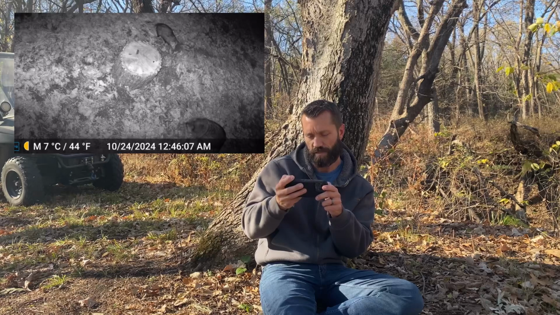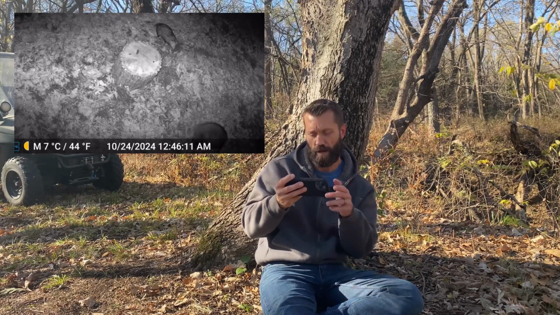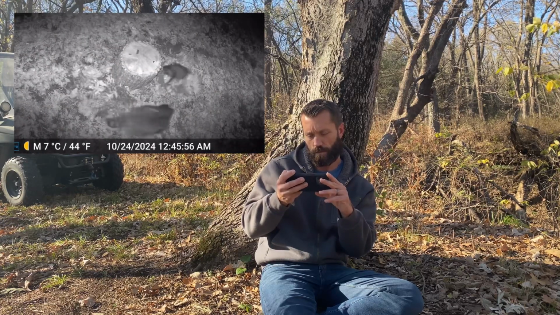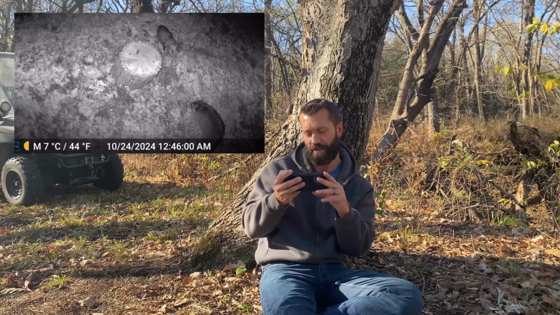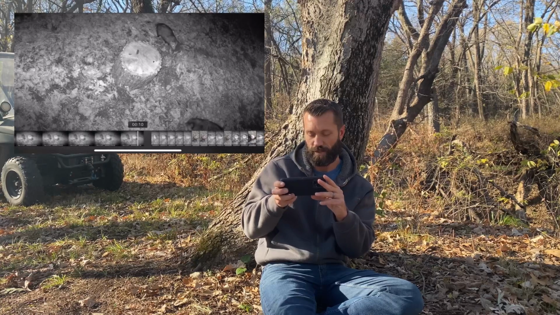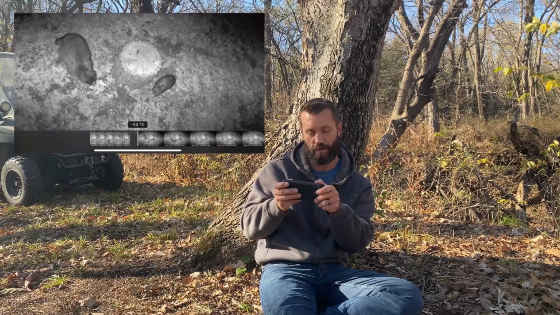Whoa, what is this? Possum and a coon. They look like they're staring each other down. I don't know what's going on there. Oh. There we go. They didn't like that. Let's see that again. What was he doing there? Trying to guard his peanut butter or something.